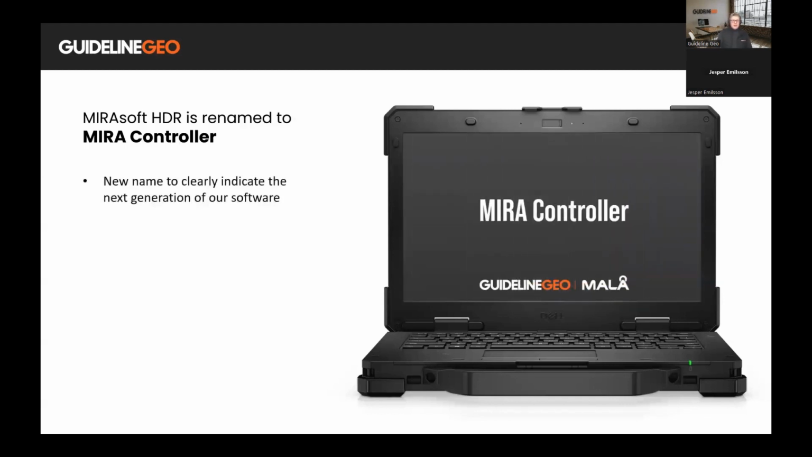And there are several reasons for this, but it's a new name to clearly indicate that we are moving to a next generation version of the software. It also means that we will have a better product alignment. So if you are a user of the MALÅ Controller app or MALÅ Vision, you will instantly recognize the layout, and I think it will be an easier experience for you to move over to this software and collect data.